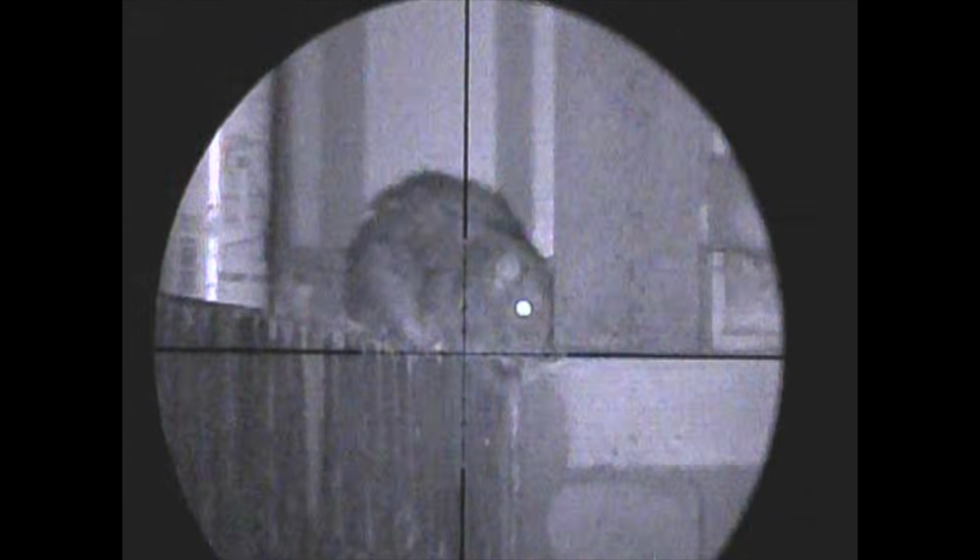Oh, he turned away. Indeed, a lucky escape for that one. And look at the behaviour of this one as I zoom in. He sort of knows I'm looking at him, and all of a sudden sort of backs behind that can there, but I can see just enough of it to thread a pellet straight into the brain box.